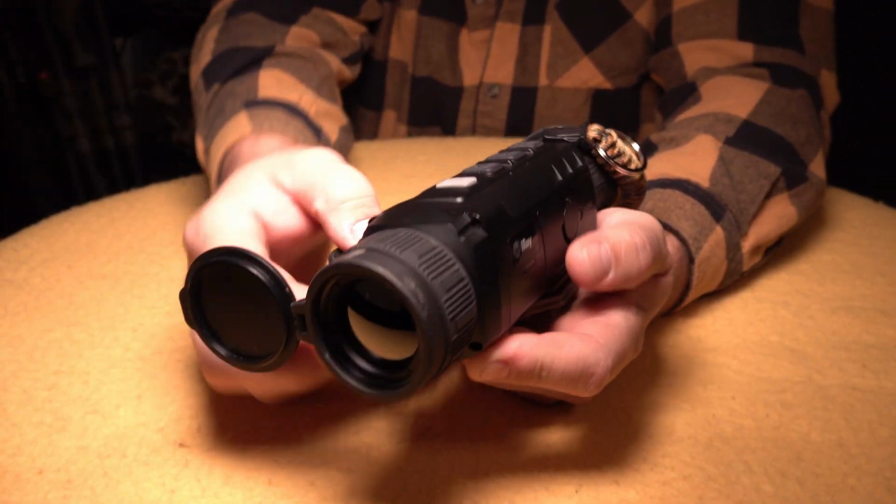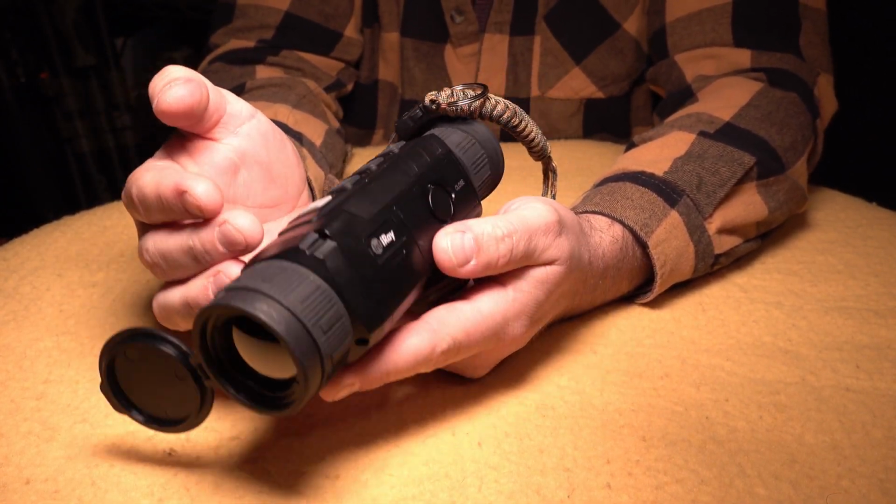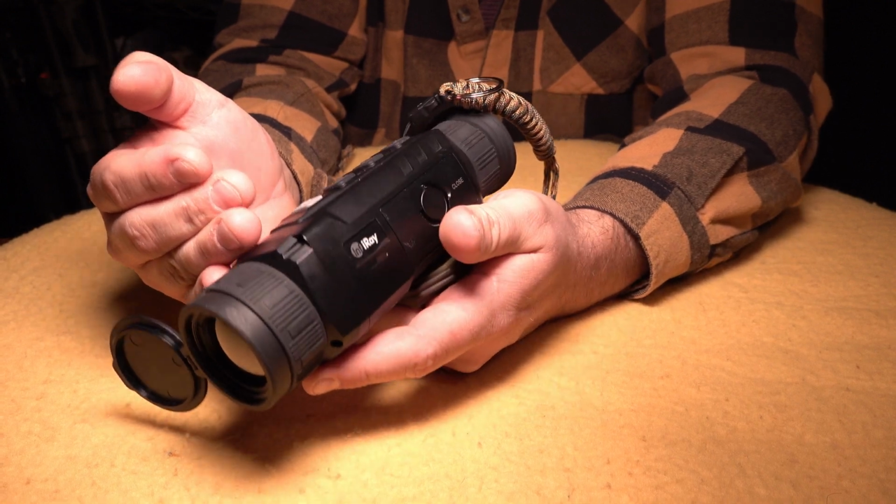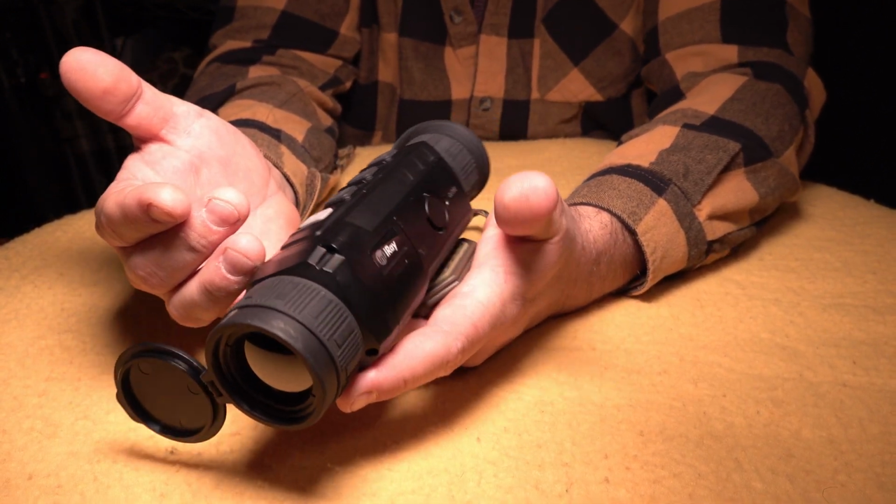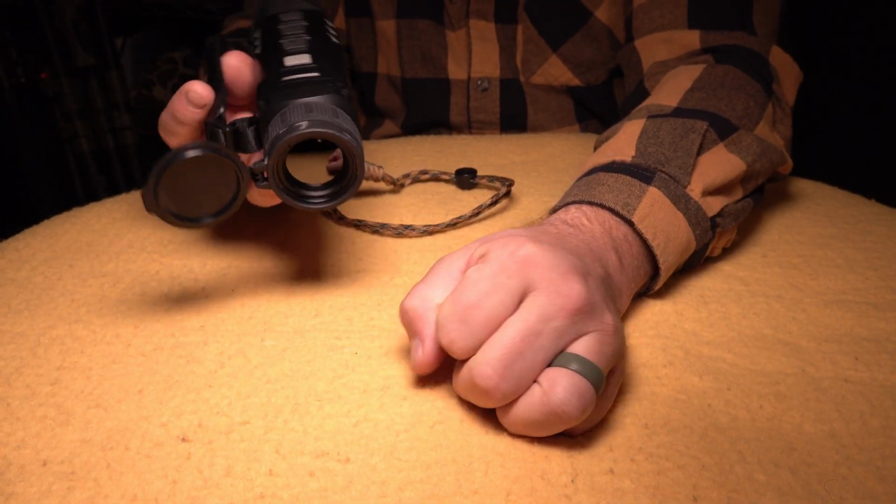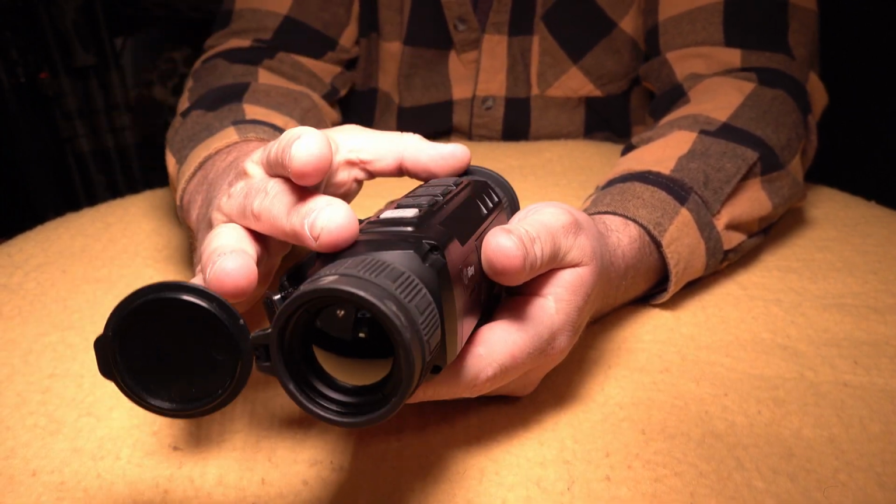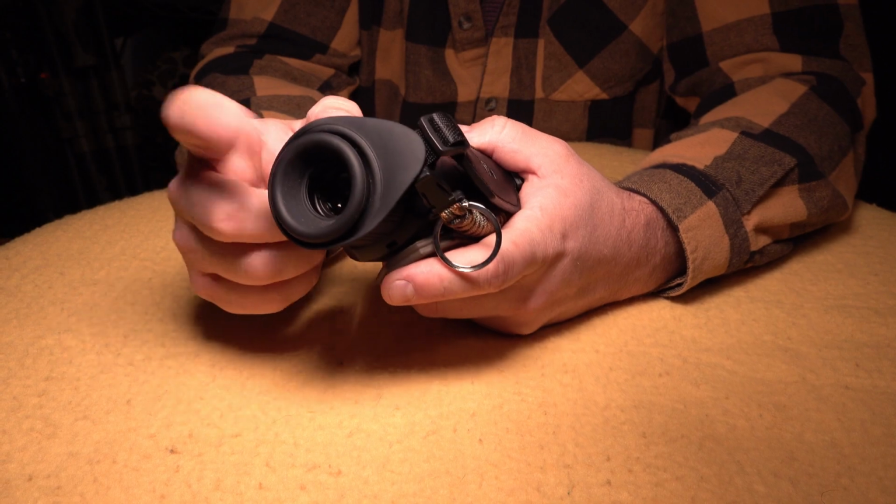Now, this does have audio and video recording, and that works out really well. It's not the best, but it's also not the worst microphone that's built into this. It works out great. I do enjoy being able to hear the conversations, hear the thuds if I am using this as a third-person viewer, all that kind of stuff. So I'm glad that it does have both of them. Let's flip to the back here and talk about this eyepiece.